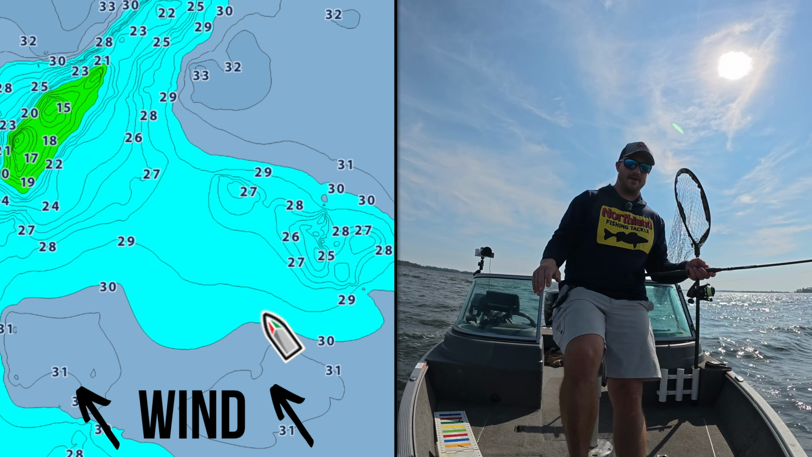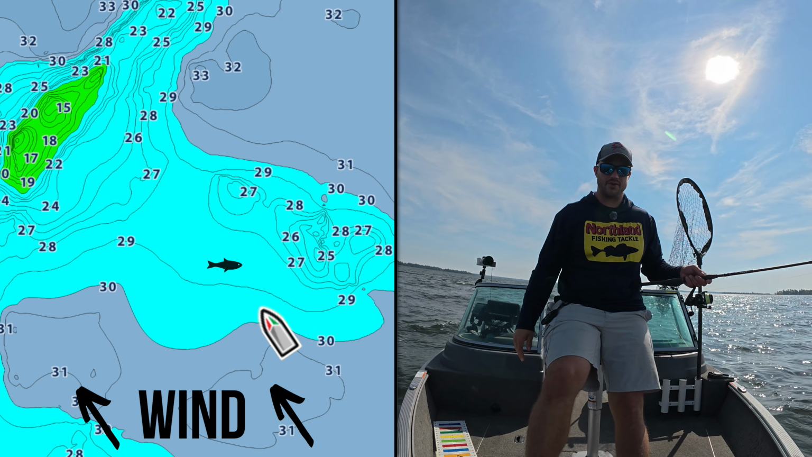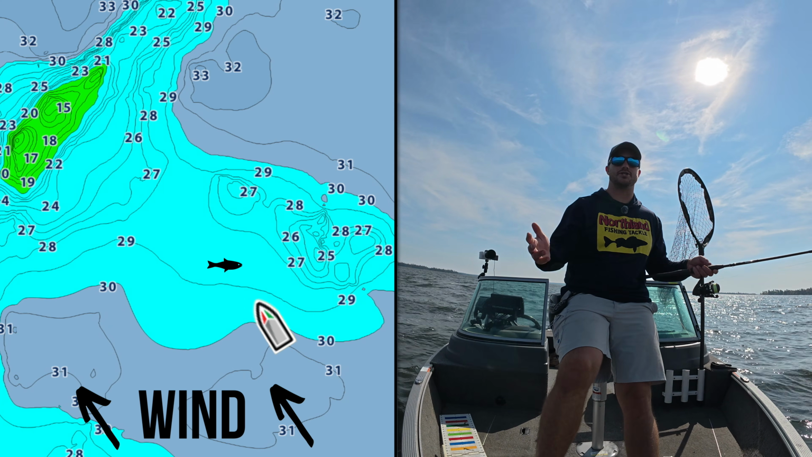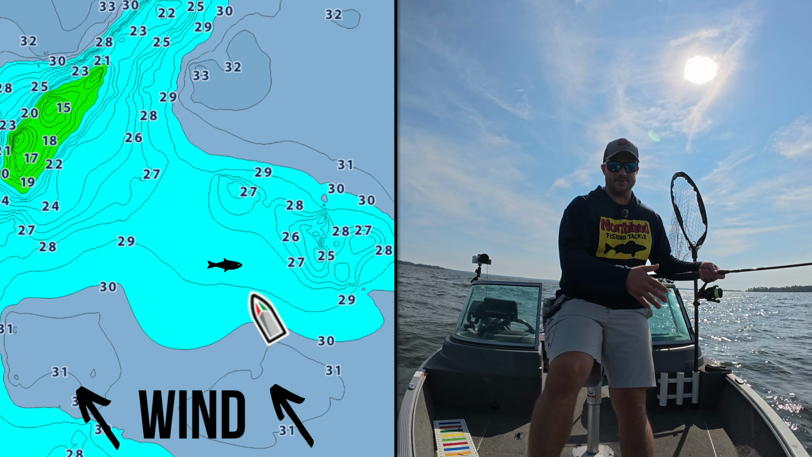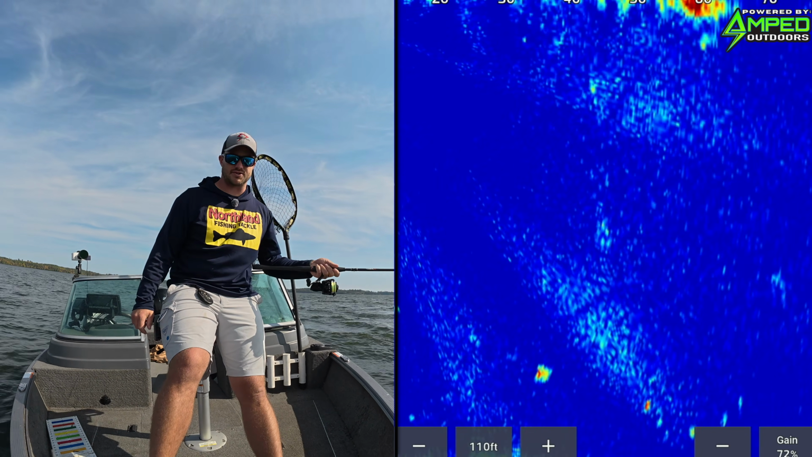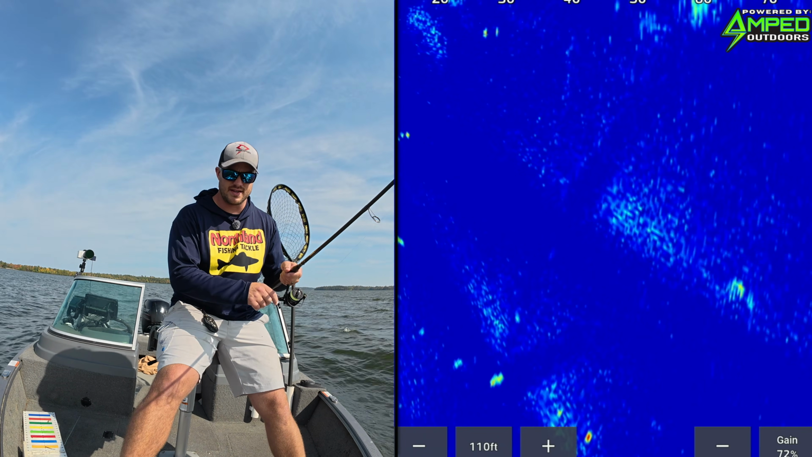So now I have the wind in my back and I'm actually going with the wind, which is nice because I can cover ground a lot quicker. But when I see a fish, it's gonna be a little more challenging. So there's 3 different ways that I can do this. One, since I'm using a heavier bait like this, I can see a fish and cast on it right away and try to just basically get down before I go over top of it or before I go too much to the side.